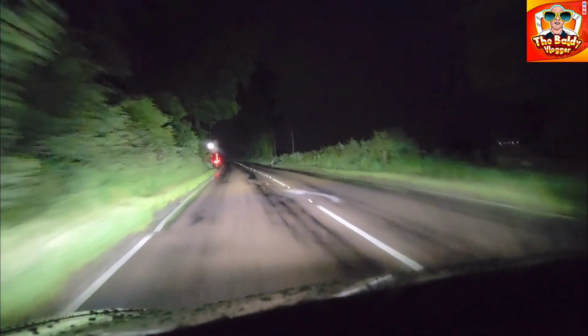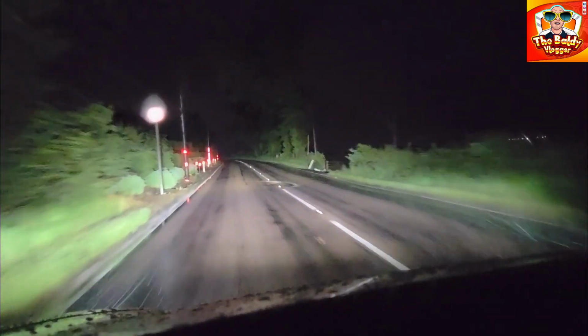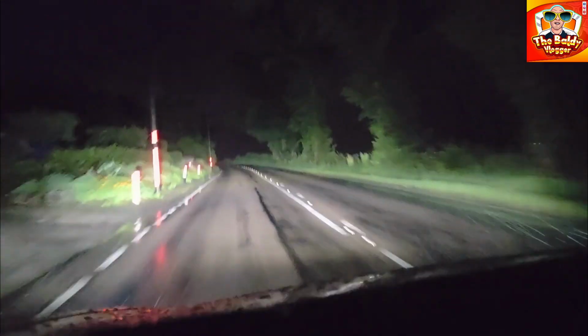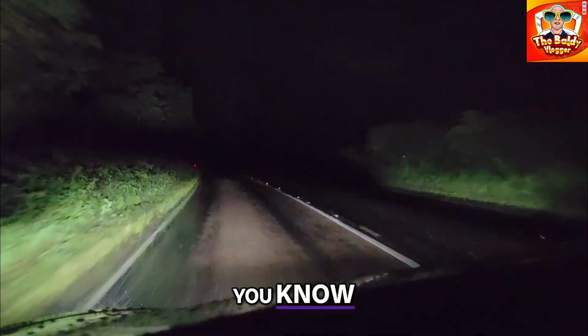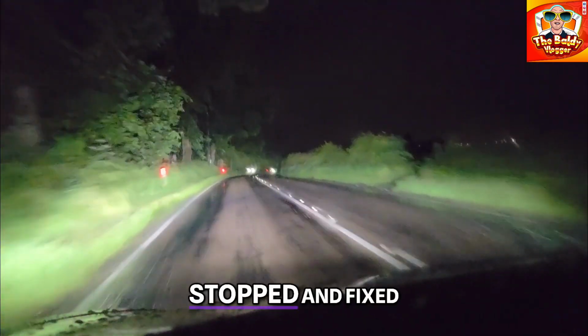Stop here, looks like my camera's about to fall out of its holder. So you see it's suddenly fall, you know why. If not, you know I've stopped and fixed it.